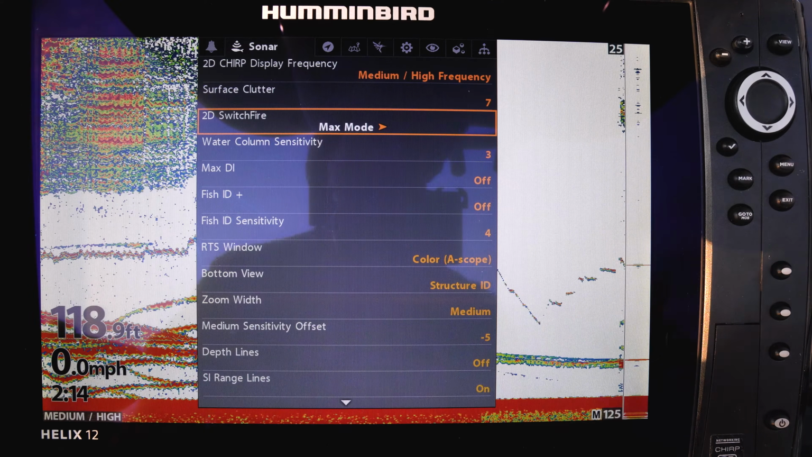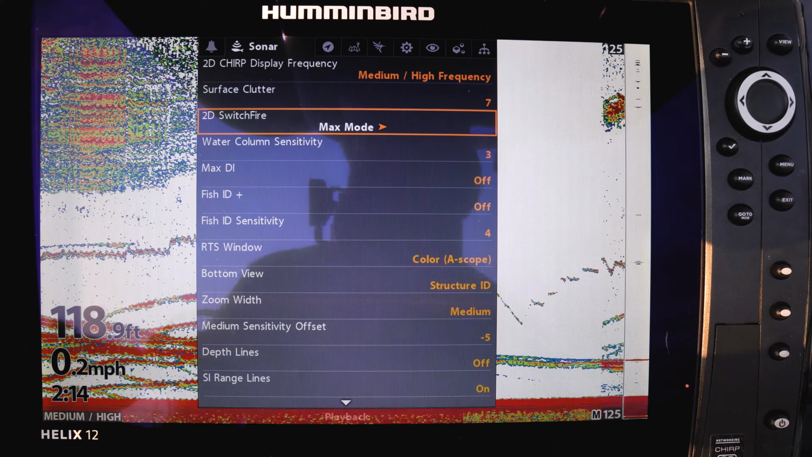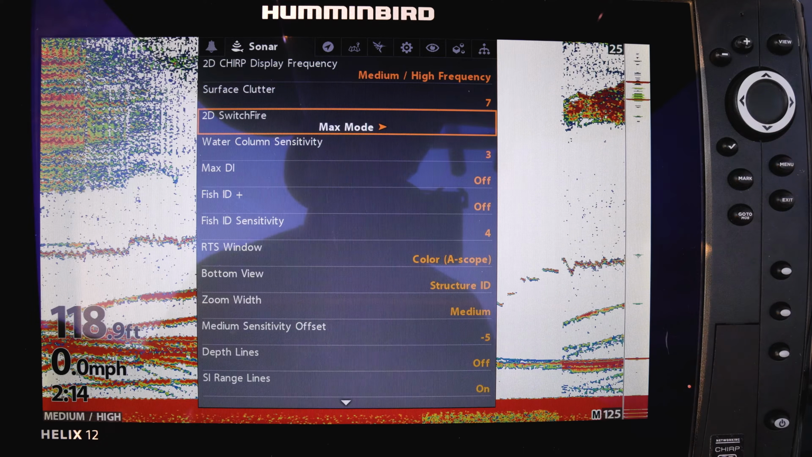As you can see, a lot more data is displayed on the screen. Fish that were originally not even there in clear mode can now be clearly seen. Now you can see some fish that are off to the side coming back into view, and you can also see the bait ball up at the top.